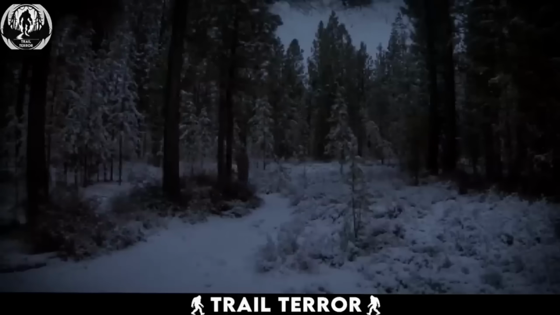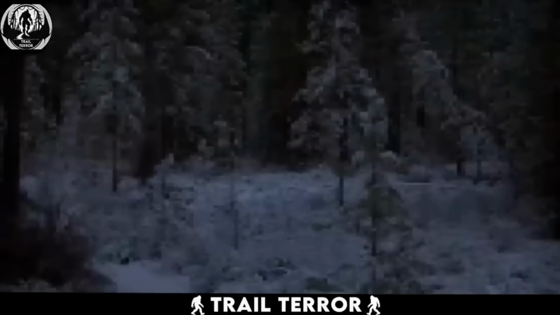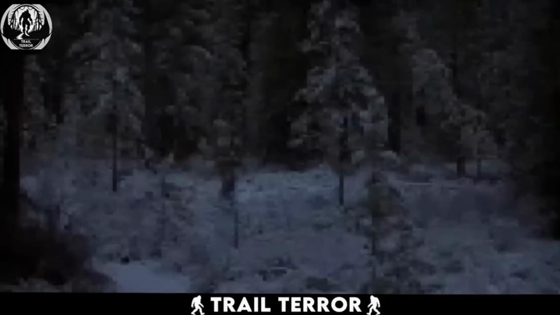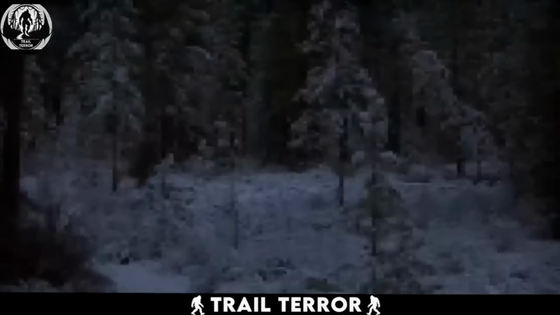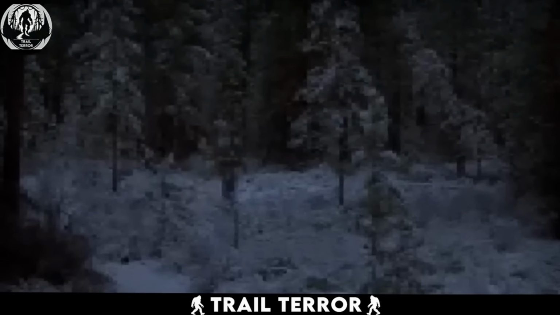It raises the question, could this actually be the elusive Bigfoot often spoken of, but rarely seen? I have to say that the quality of the video is very poor, so I can't make out any features or details. The only thing I can see clearly is its walking, which looks very human.